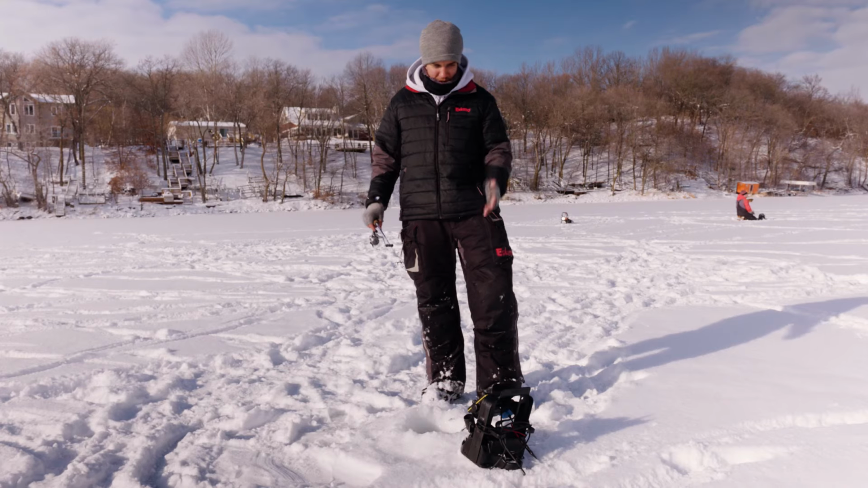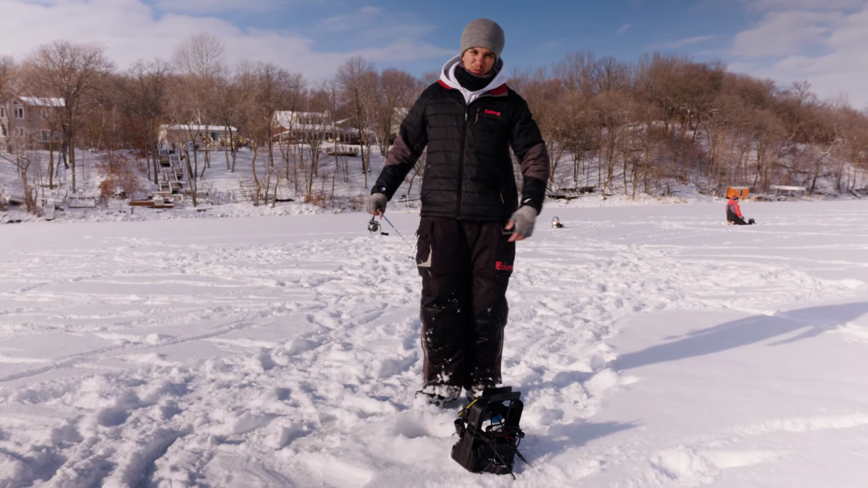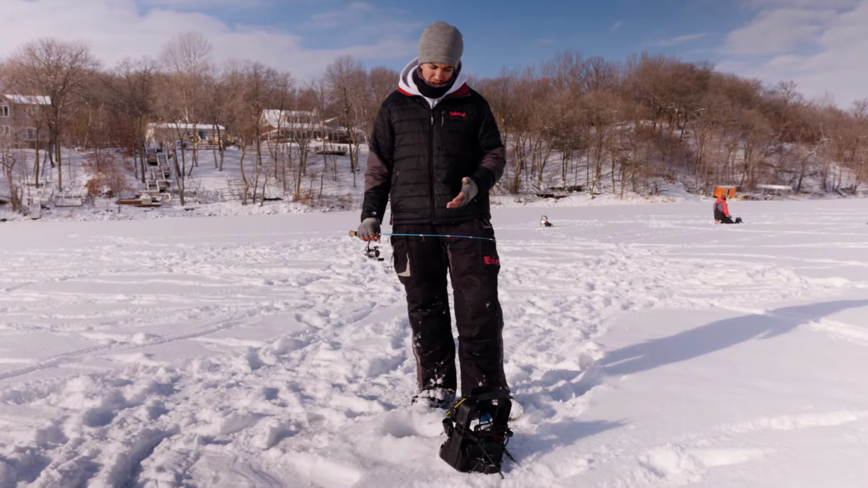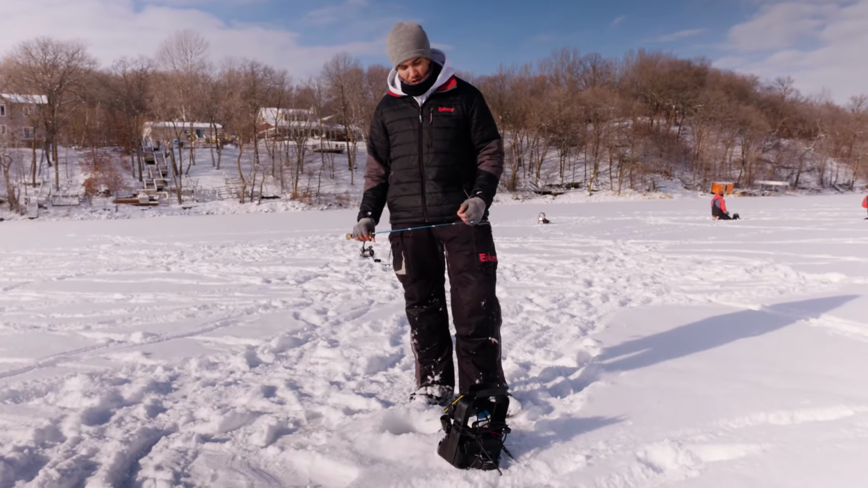Today, we've gone over Vexilar, we've gone over a couple of my favorite features, and we've given you guys a few tips today to help make you better anglers when you're out there on the ice. I hope what we've covered today helps you make your best decision when you're buying your new Vexilar, and when you do buy said Vexilar, you're able to get out and use it accordingly.